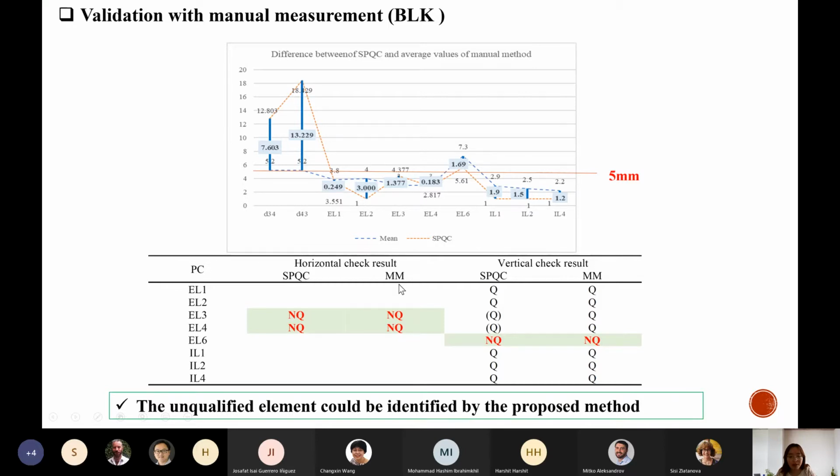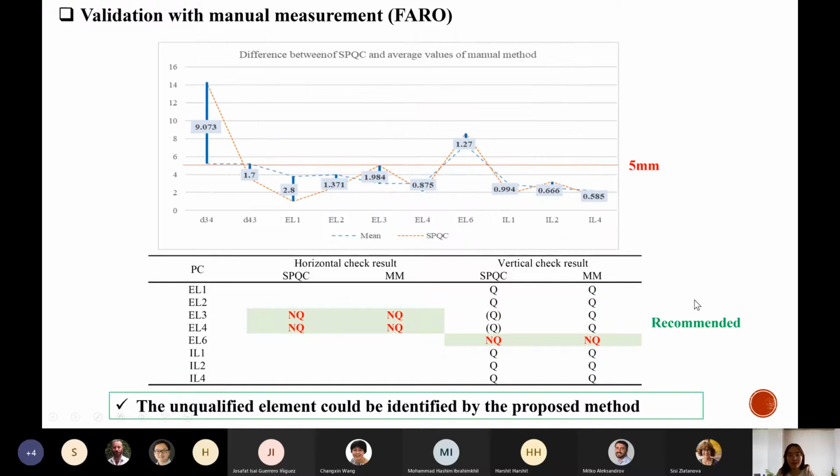Compared with the manual measurement, we can identify that all the unqualified elements could be successfully identified by the proposed method. This is unqualified, and by processing the point cloud data, it can be recognized. The unqualified panels can be recognized.